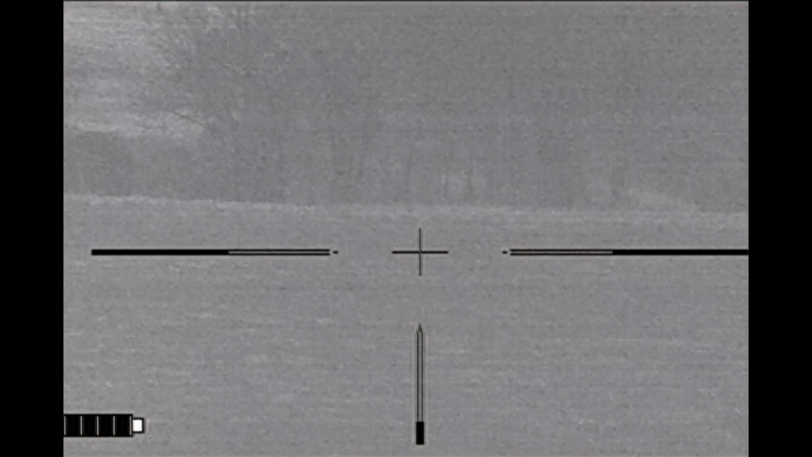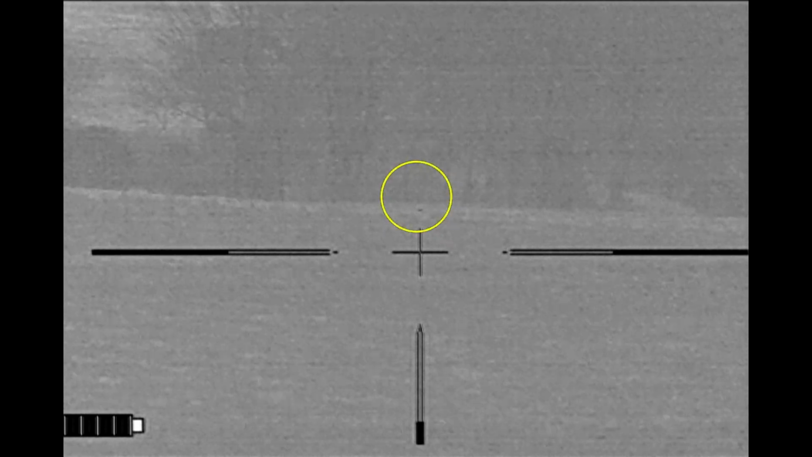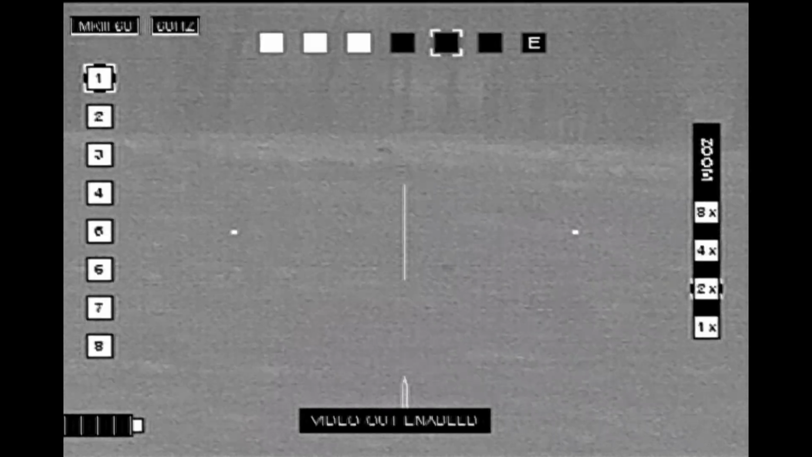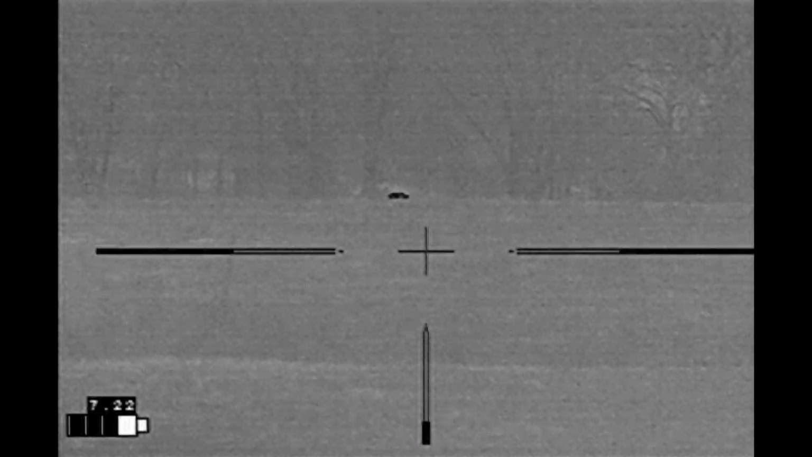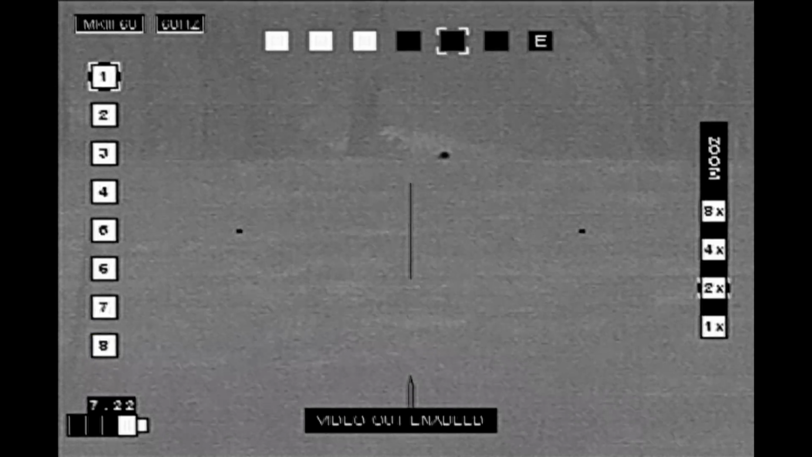At my next property, I was about 15 minutes into my hunt at this point, playing peekaboo with a hog that's over on the neighbor's property. That's that little dot that you see right there. It is down in a low area from where I am, way out there at about 260 yards. I'm just getting little glimpses of it as it moves up on the high areas such as that you see right here. And now it's headed down towards the pond.